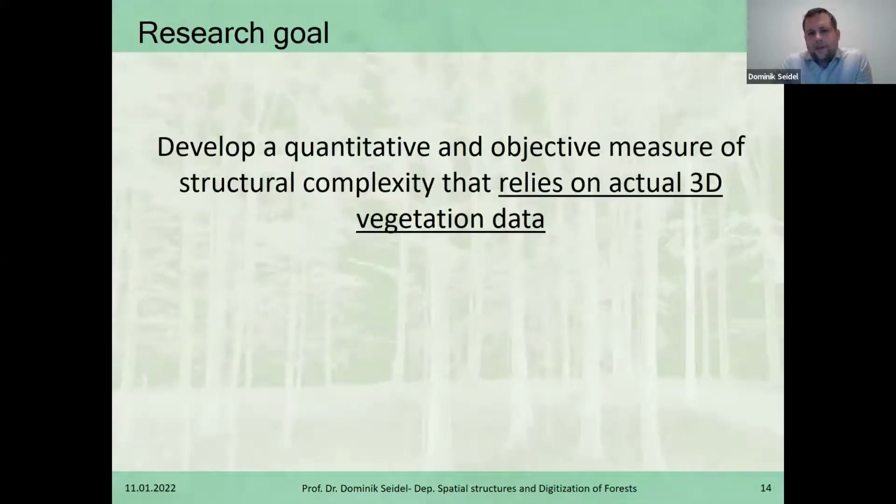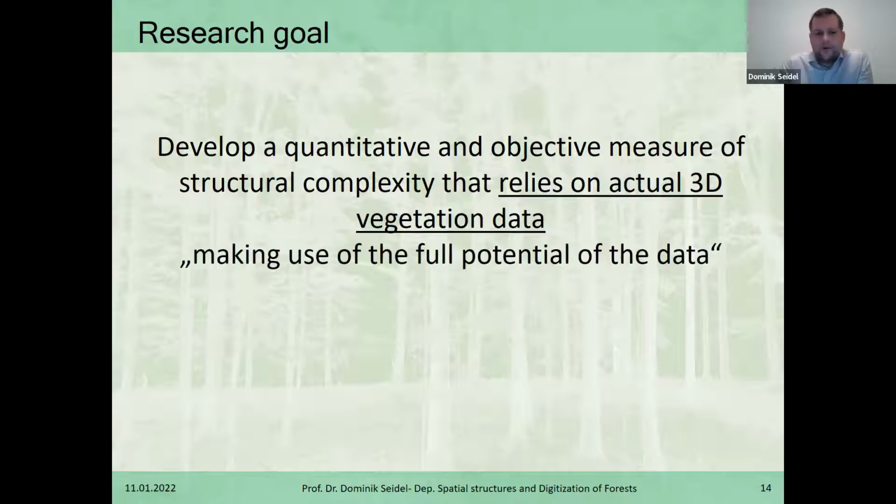And we then set out on our research goal that we want to develop a quantitative and objective measure of structural complexity that actually relies on the 3D vegetation data we have in a holistic way. So all of it, not just trying to derive the DBH or the crown length or the crown projection area, but using all of it, making use of the full potential of the data now available from the laser scanning approach.